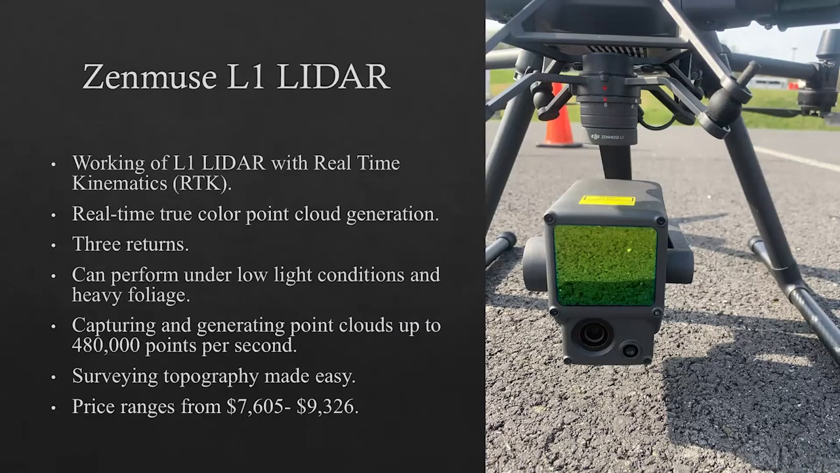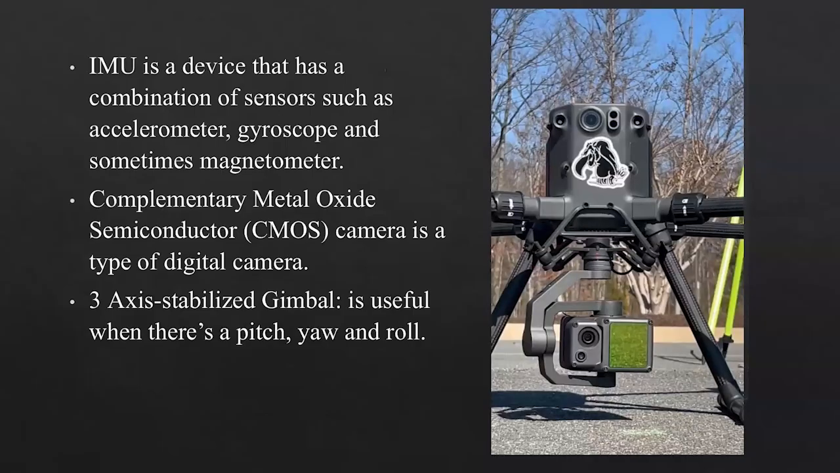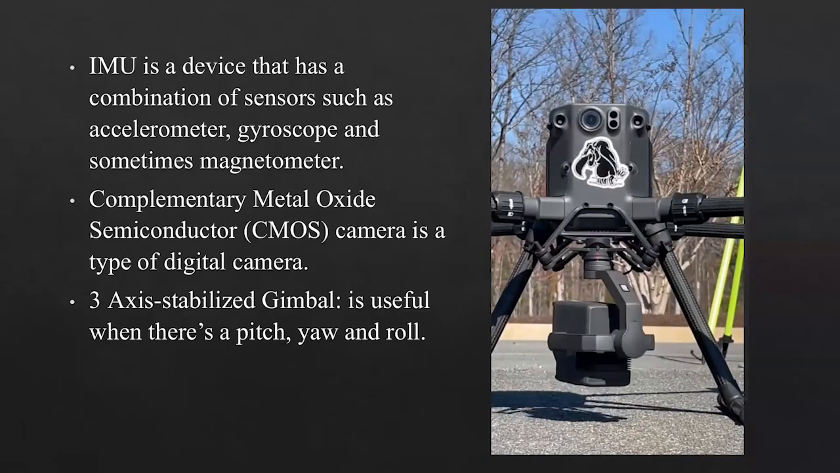The L1 LiDAR has the ability to perform under low light conditions and heavy foliage. It can also capture and generate point clouds at up to 480,000 points per second, which just means that it can capture and process 480,000 individual points in the environment every second. The price range for this LiDAR goes from $7,000 to $9,000. Some of the important features of the L1 LiDAR are the inertial measurement unit and the complementary metal oxide semiconductor, which are attached on a 3-axis stabilized gimbal.